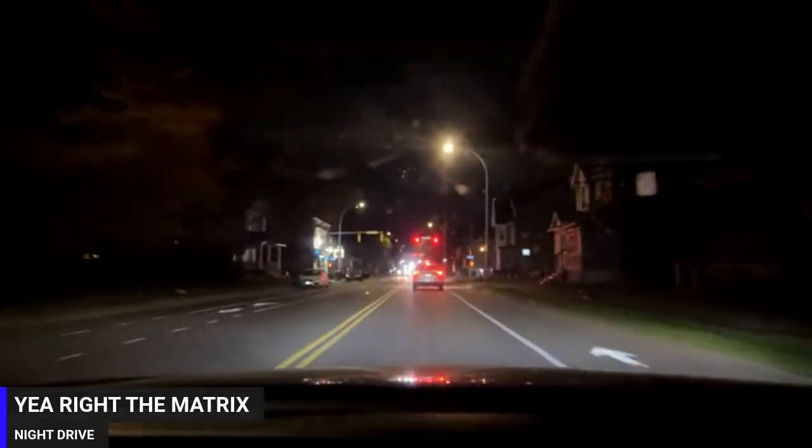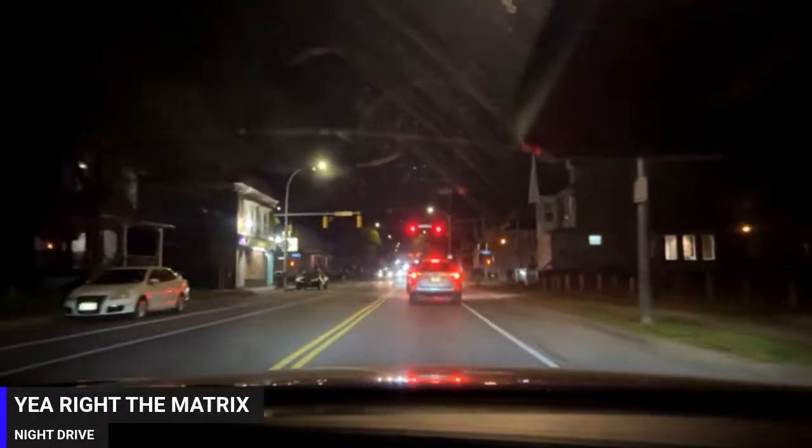321 stepping out. It's an early night in the city of Rochester.